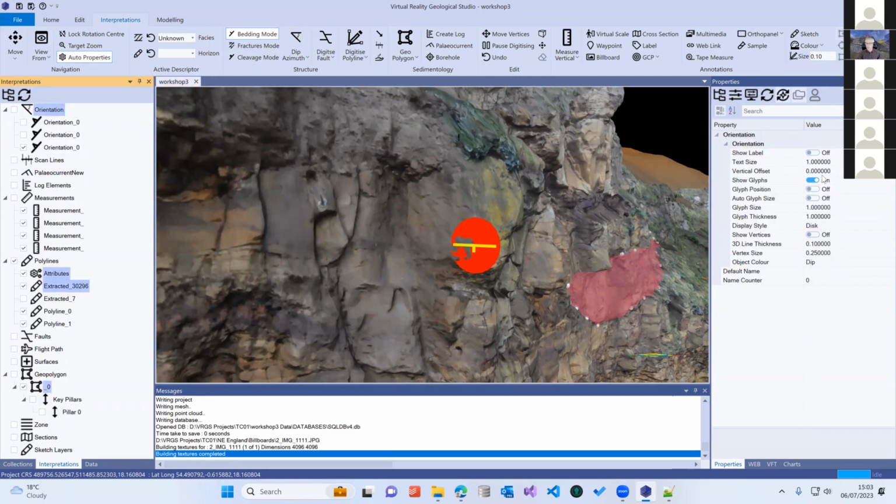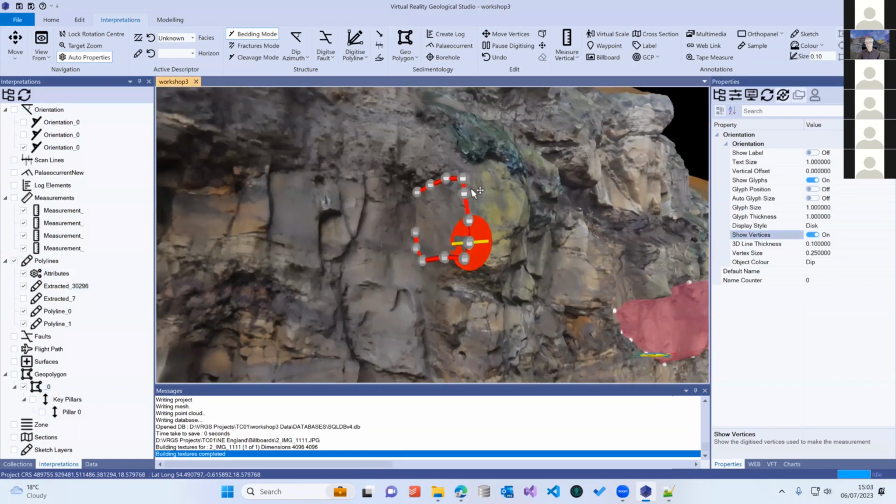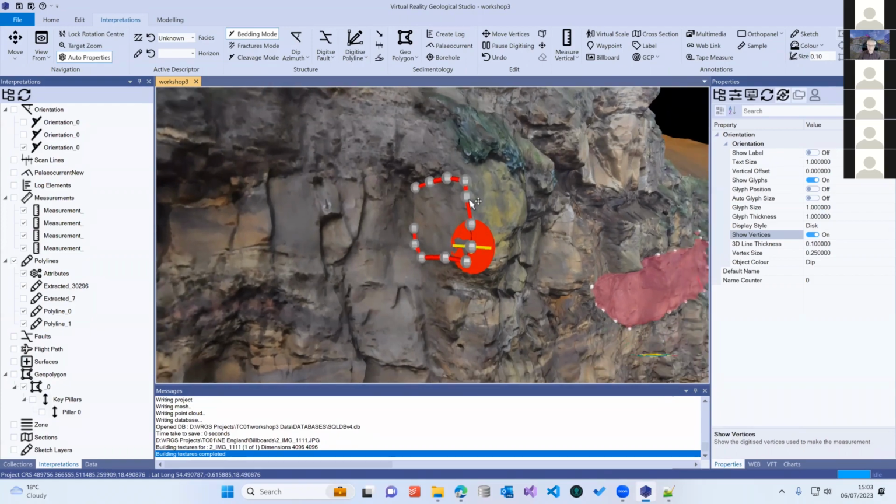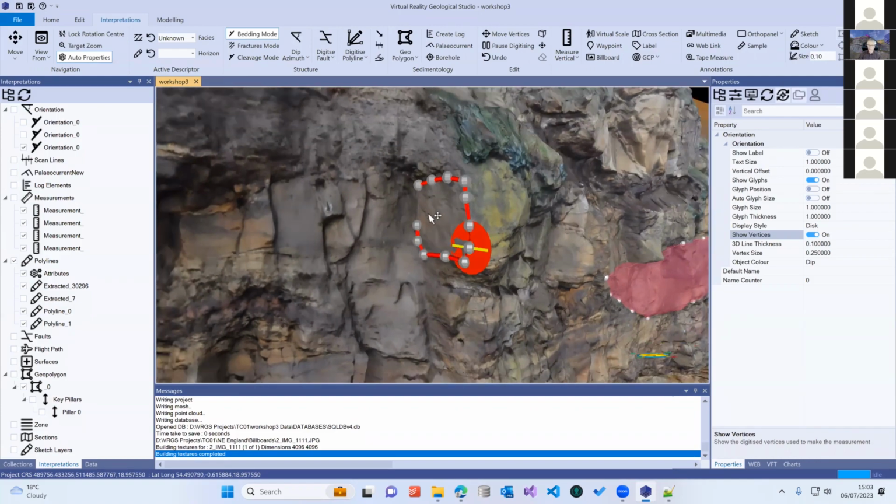I can then go back in here and do the show vertices. And there we've got a record of the points that's always stored. So whenever you create any kind of object, all the vertices that you use to create it are stored. And the reason why we might want to do that is that there is useful information held within that vertex list. So we could work out what the size of that particular exposed plane is.